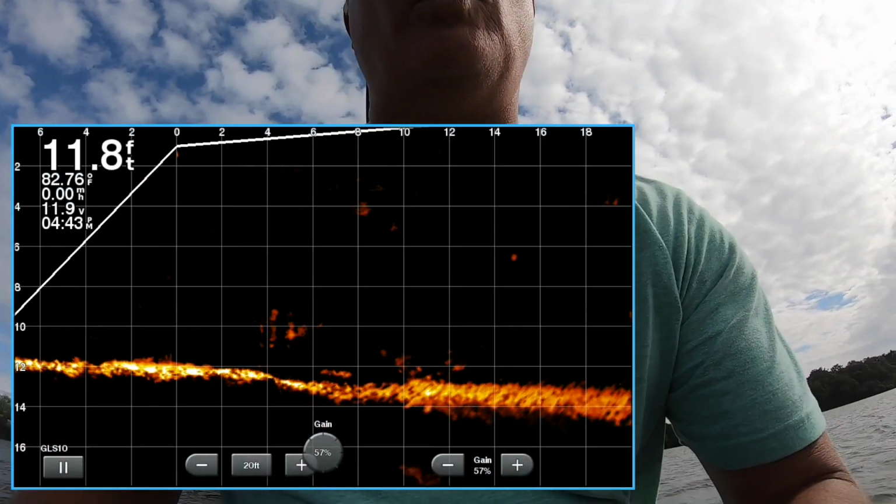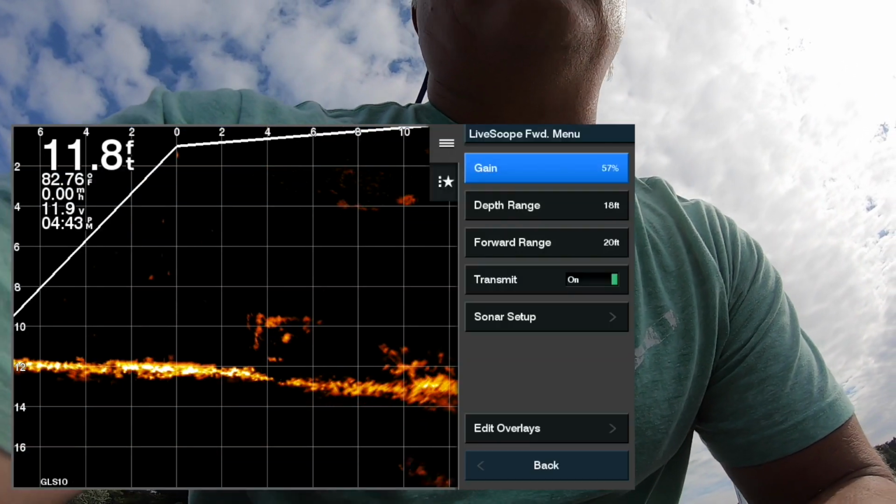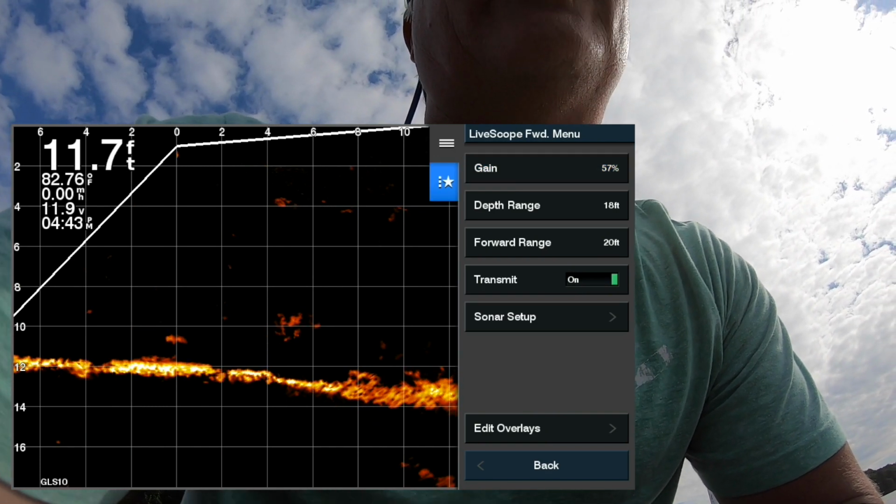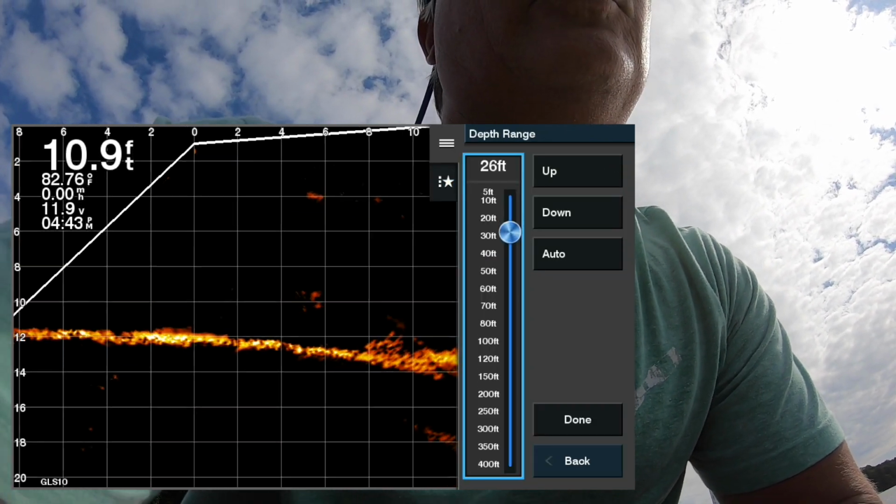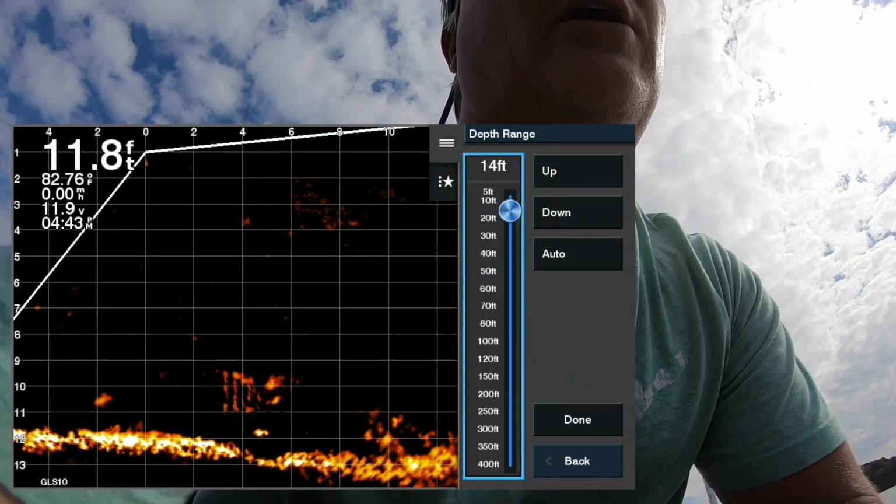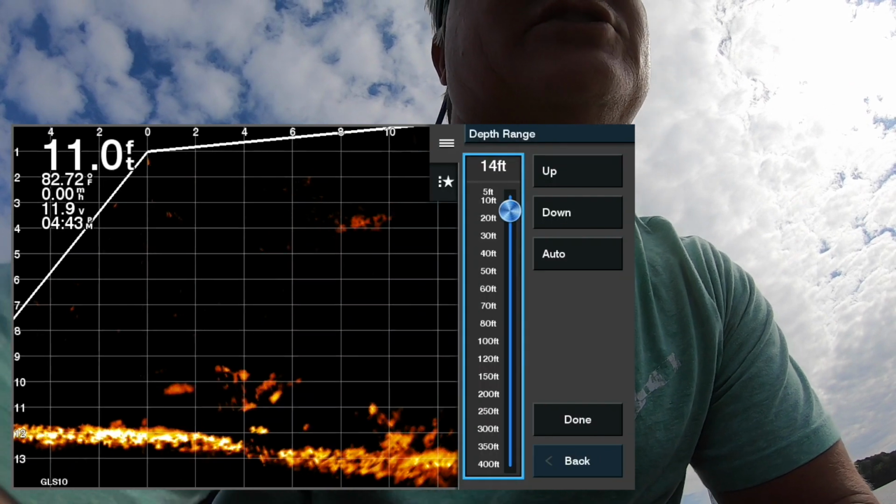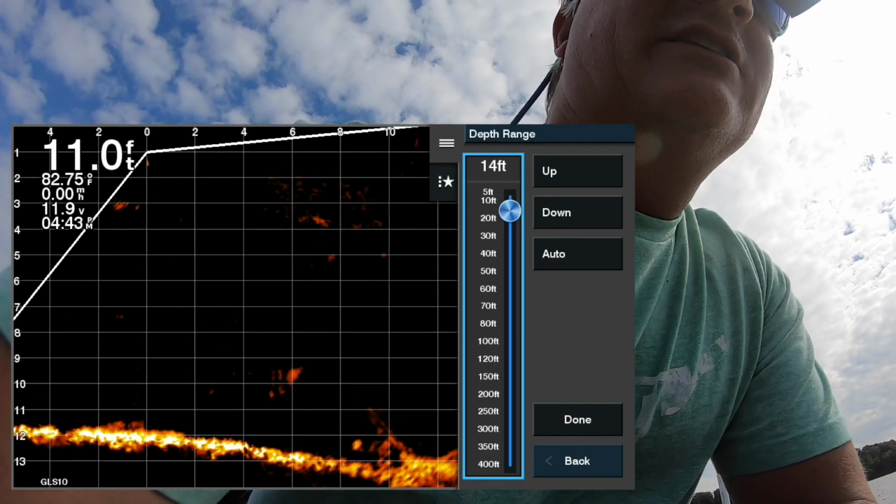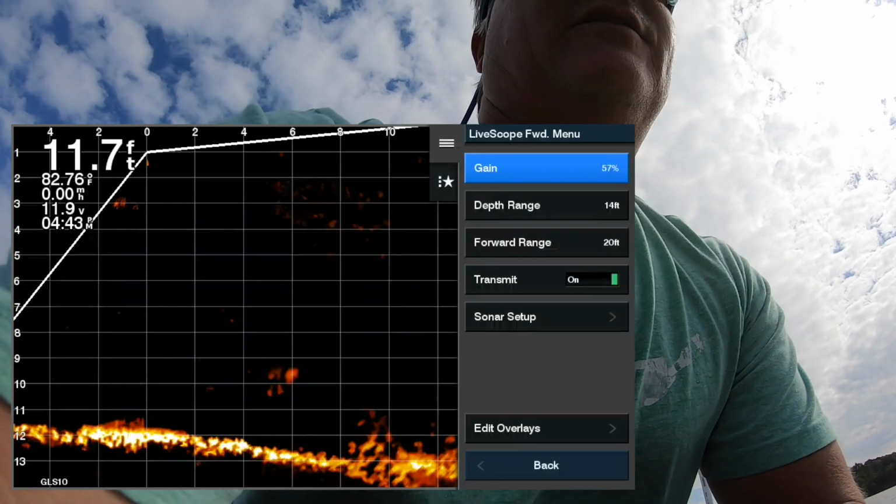So one of the most important things that we need to talk about is when you get your unit, your depth range is going to be set to auto. So all you have to do truly is just go in here and adjust your depth, and it will automatically be off of auto because you've just adjusted it. From there on out, when you go fish piles, you want to make sure that you're adjusting that depth. Let's go back in, sorry about that.